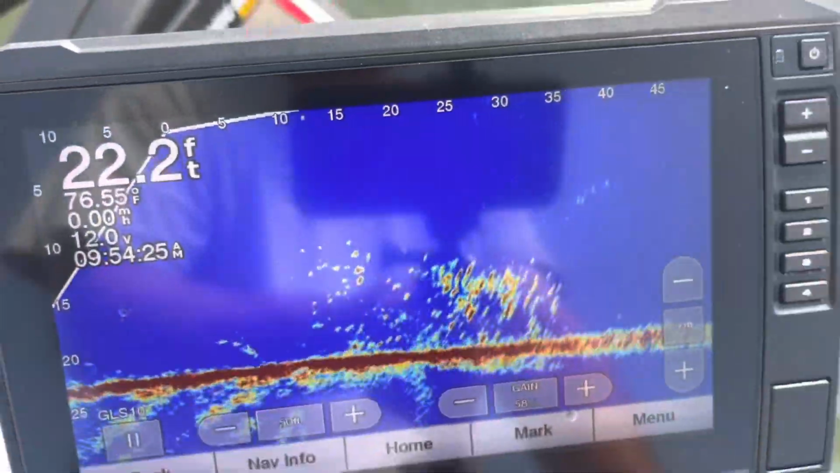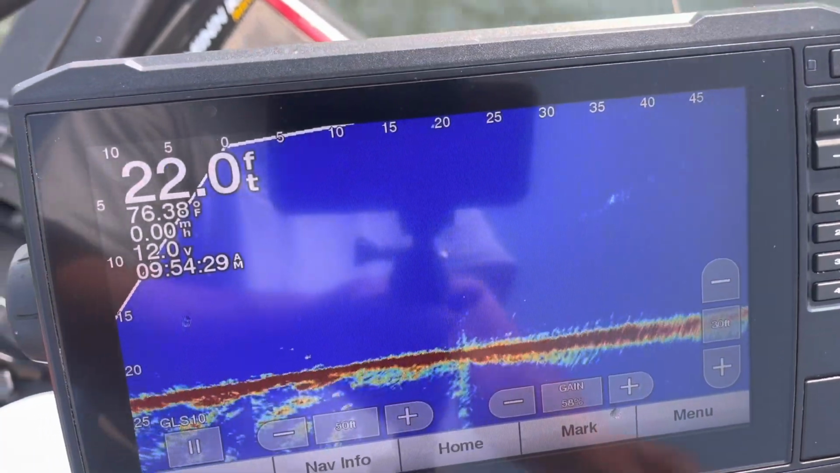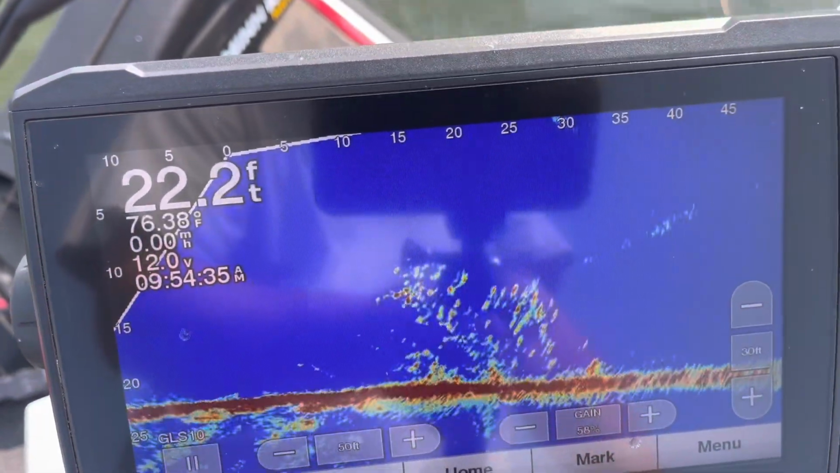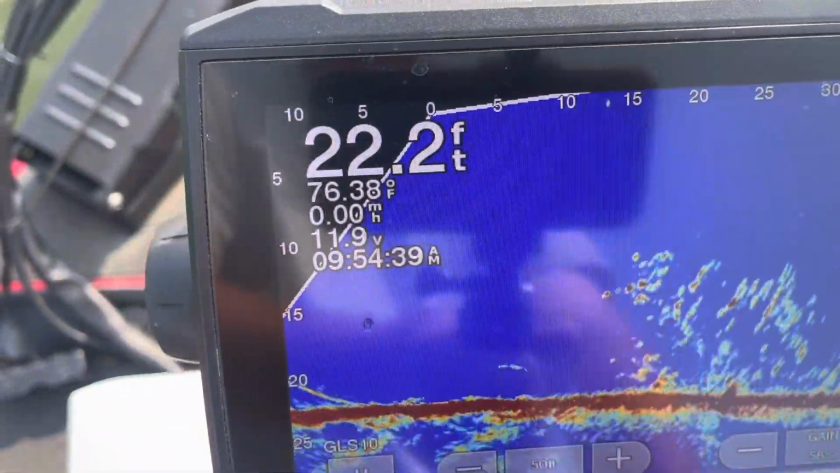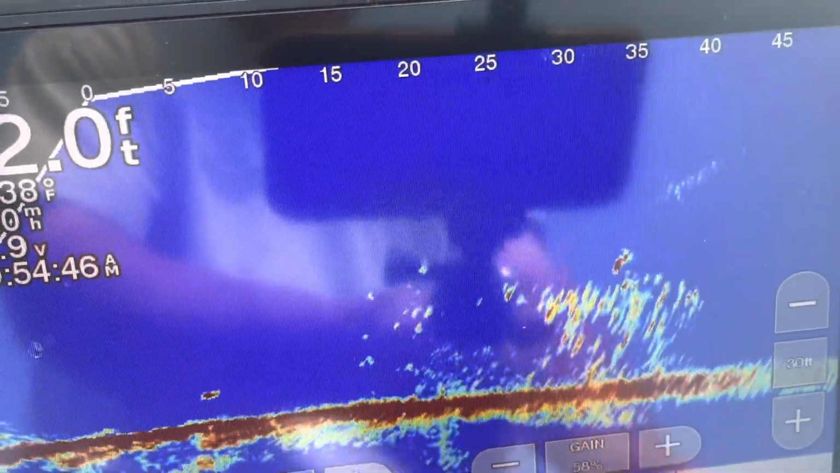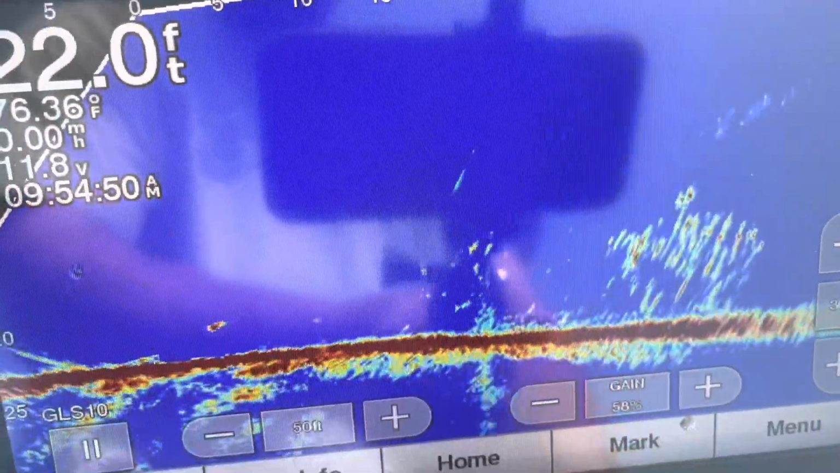That's cool stuff. Always one side starts to the back side. See, the back side's a little bit higher. There was some better fish stacked up on this back end, but I separated them. There's a good one. Two good ones.